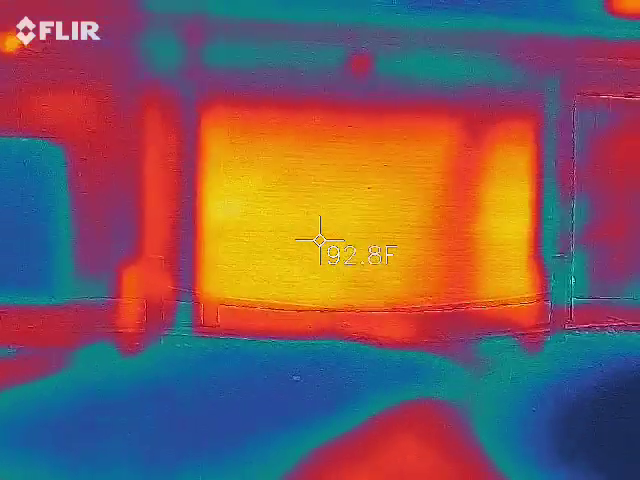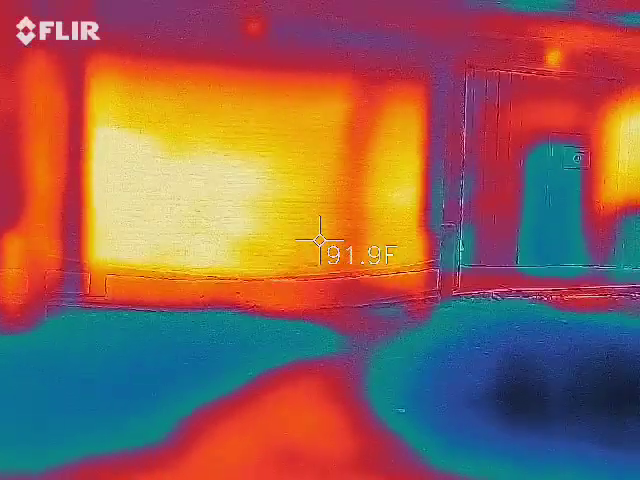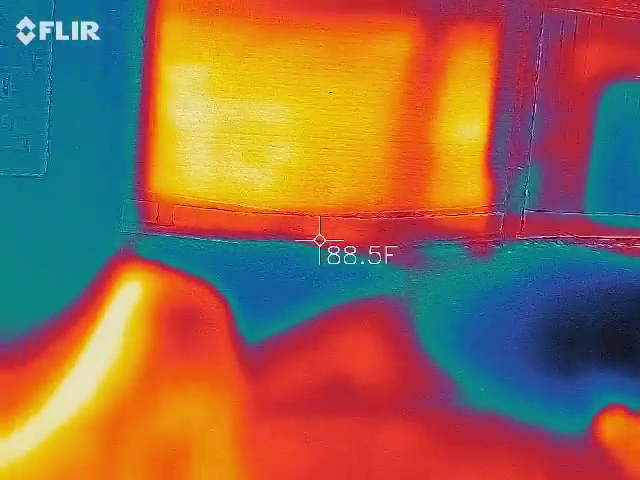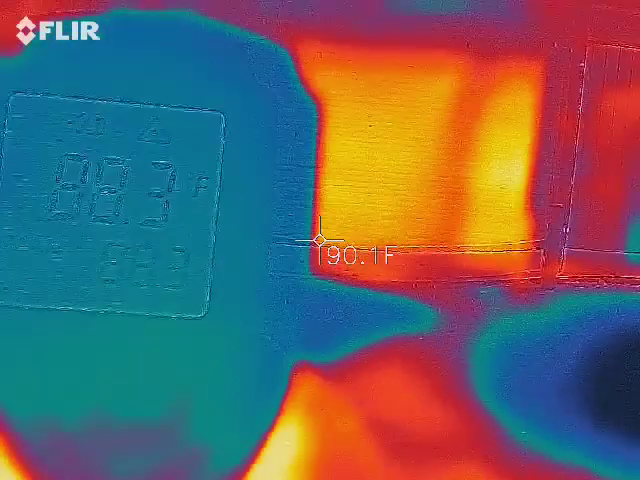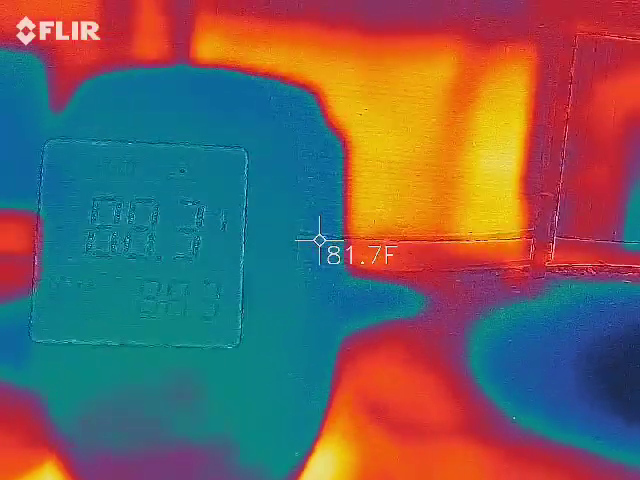I got the number 40. That's interesting. Right there. But see, now I'm going in the 80s. Right where you were at, now I'm going down. 88.3. I was right. There it is. 88.3. I'm bouncing. Okay.